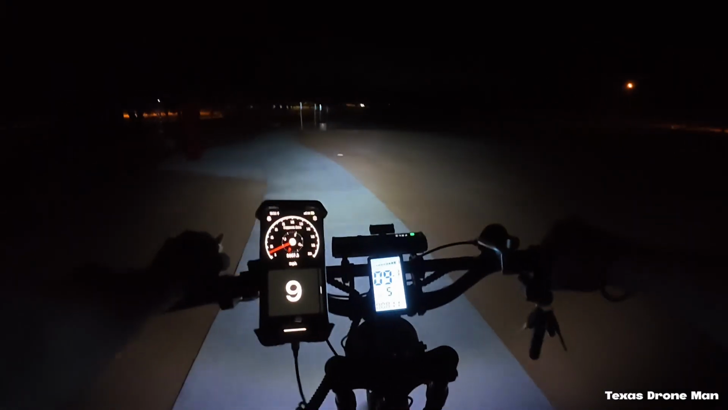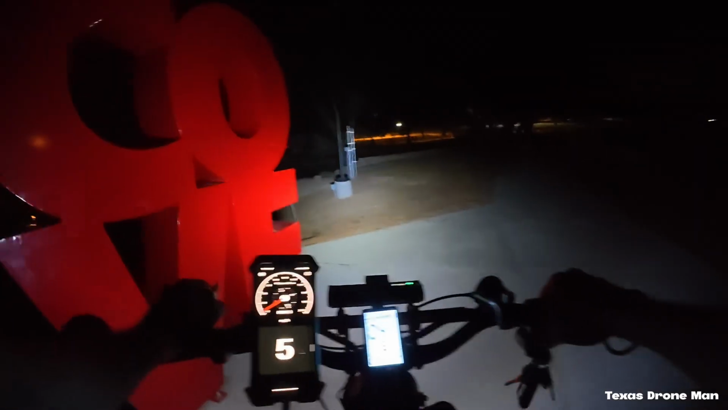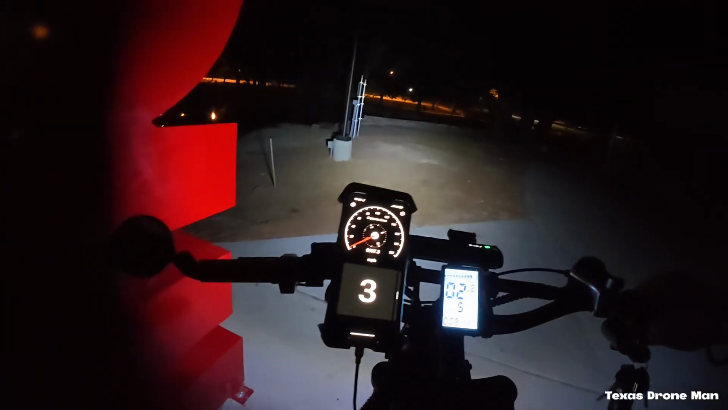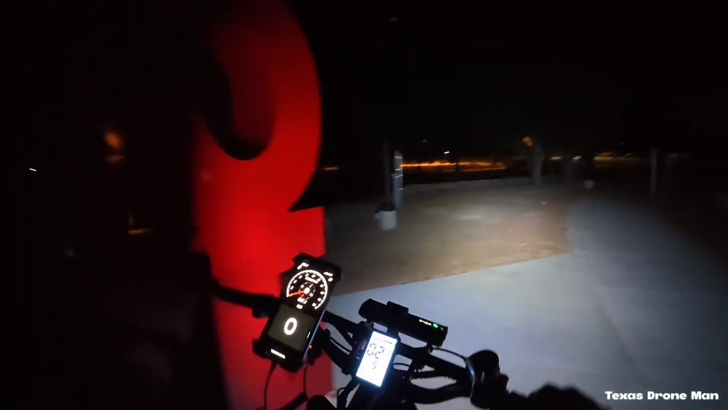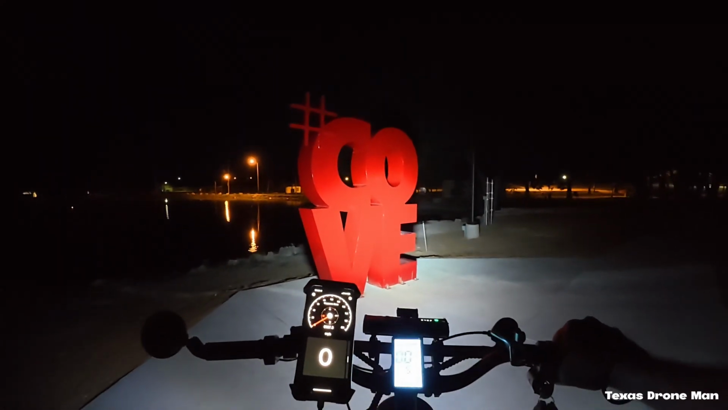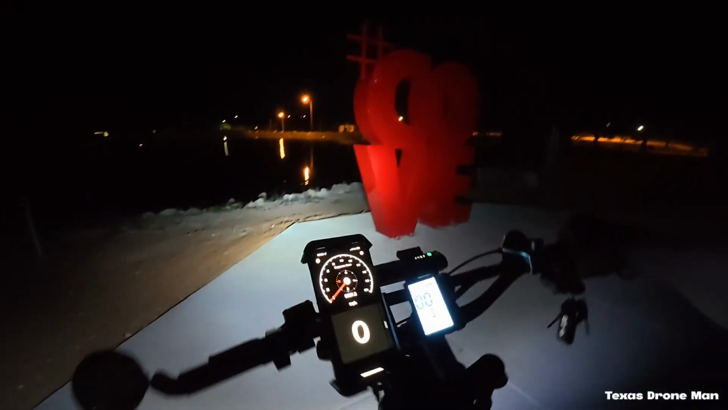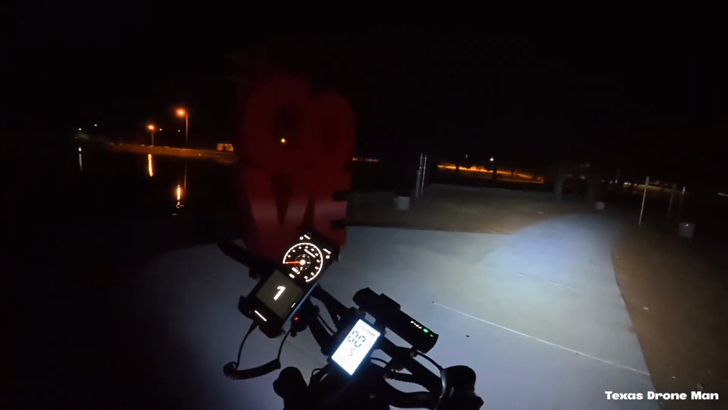What is this red thing they put up here? Cove. Is that metal? Yeah, somebody made that. Old Cove. I guess that's their hashtag Cove sign. Crazy.